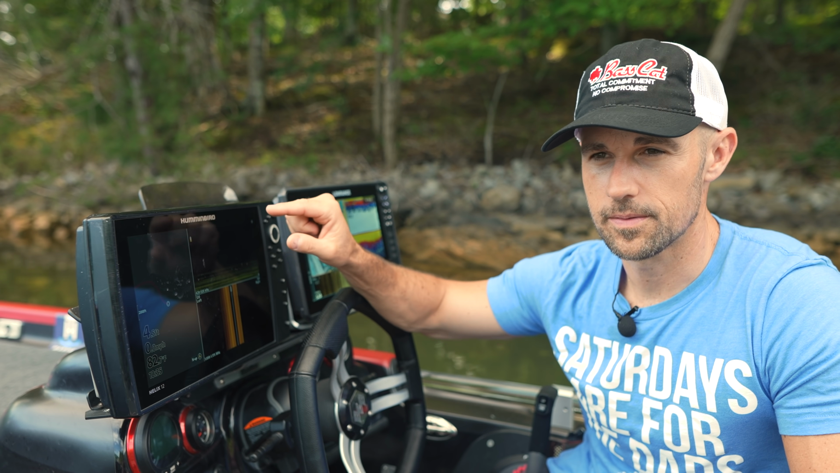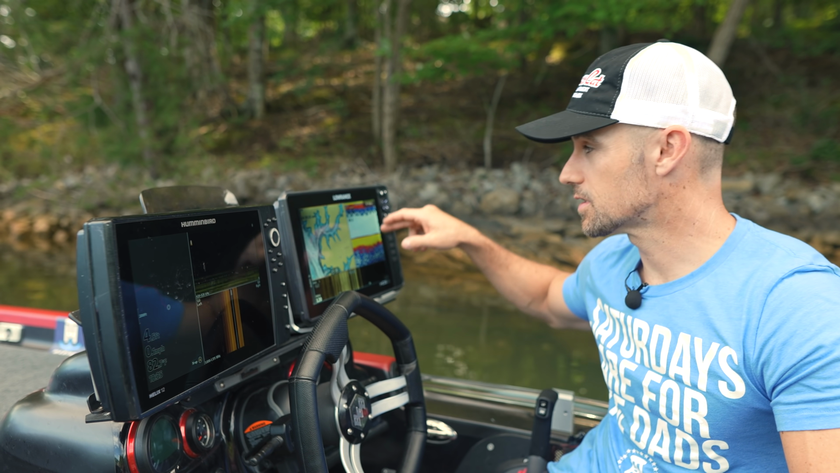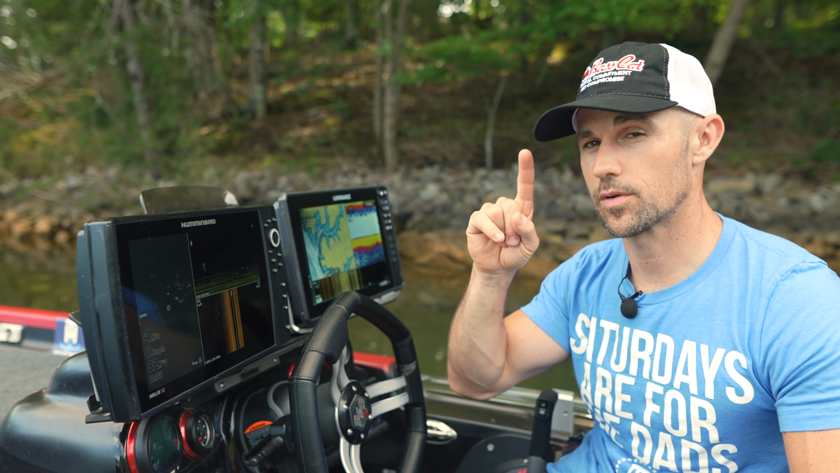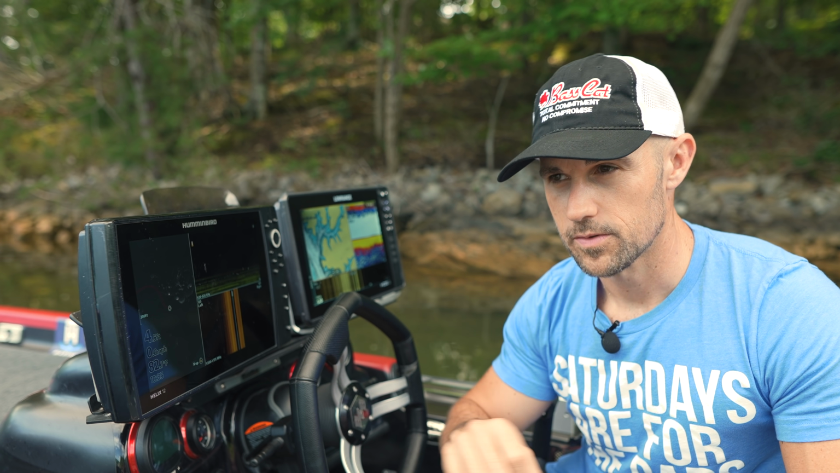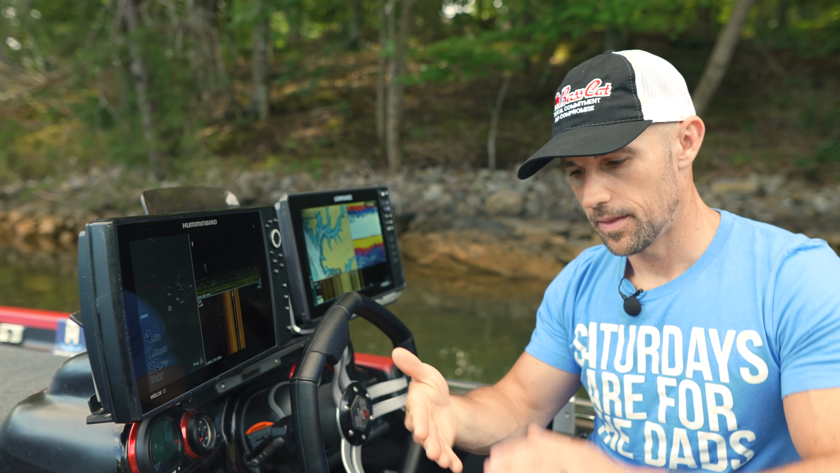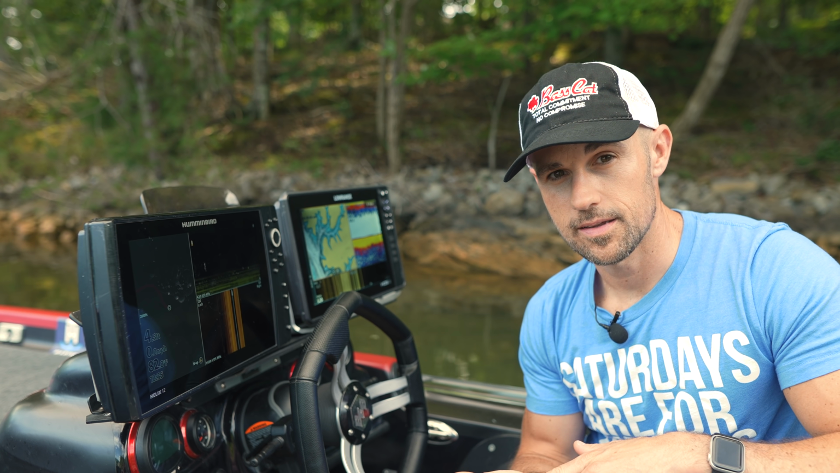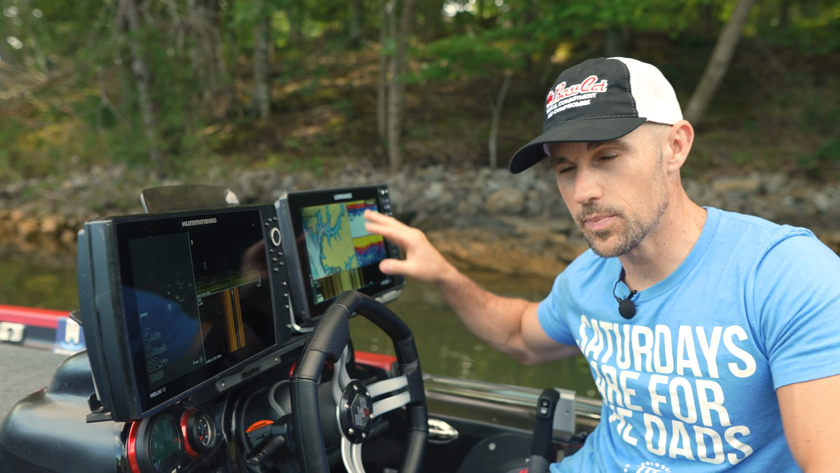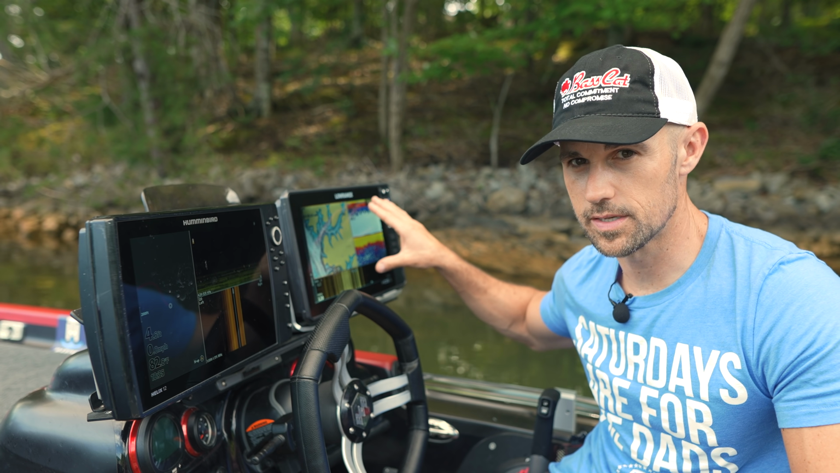I used the down imaging with the Humminbird, and I used the 2D with the Lowrance, and I used that for a reason. The 2D on the Lowrance, that's the through hull transducer. So when you're running down the lake, that 2D transducer is mounted on the pad, so you can see exactly how deep it is as you're running. No other brand is even close to the Lowrance in that 2D sonar.